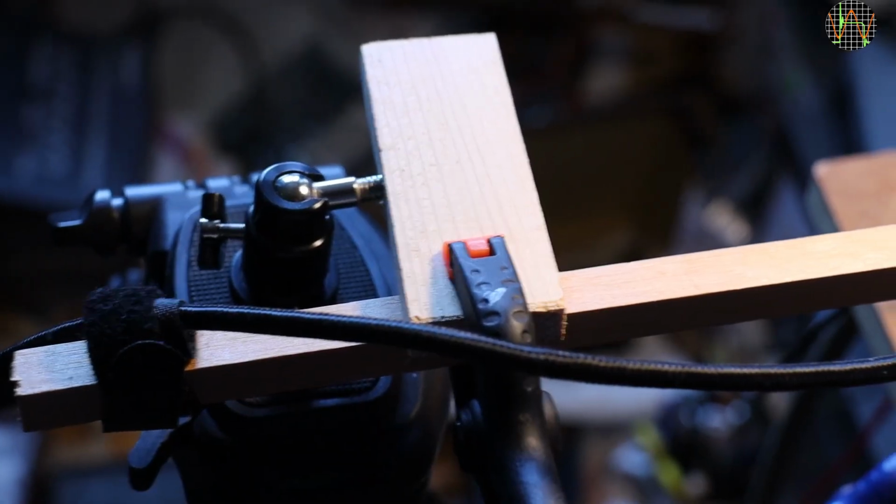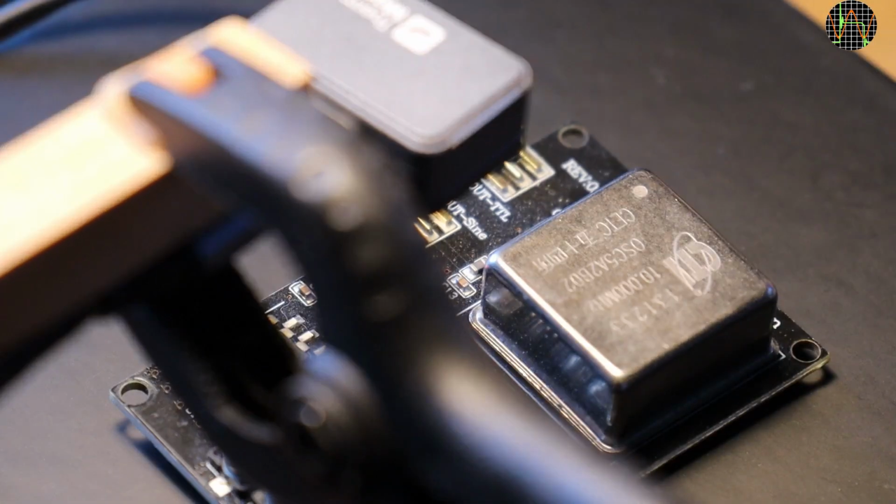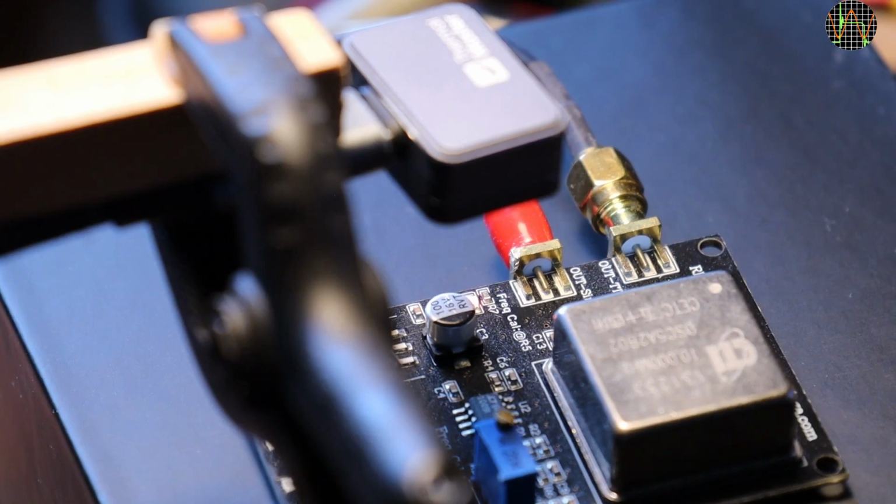Adding the macro lens means you have to move way closer for an in-focus image. The distance to the PCB is now only about 4 centimeters or 1.5 inches. This is a saved video shot by the camera in this setup.